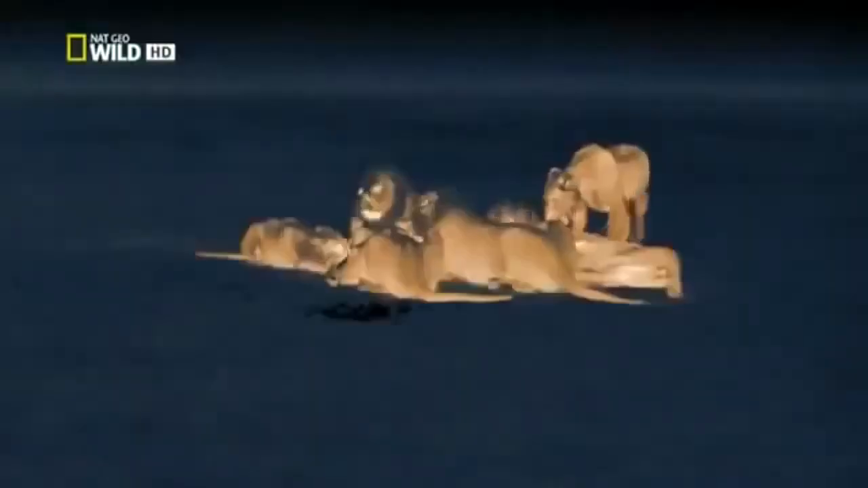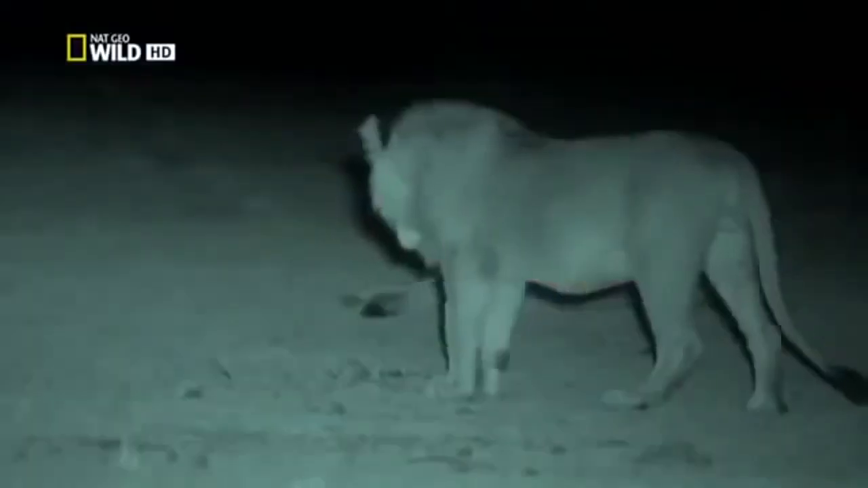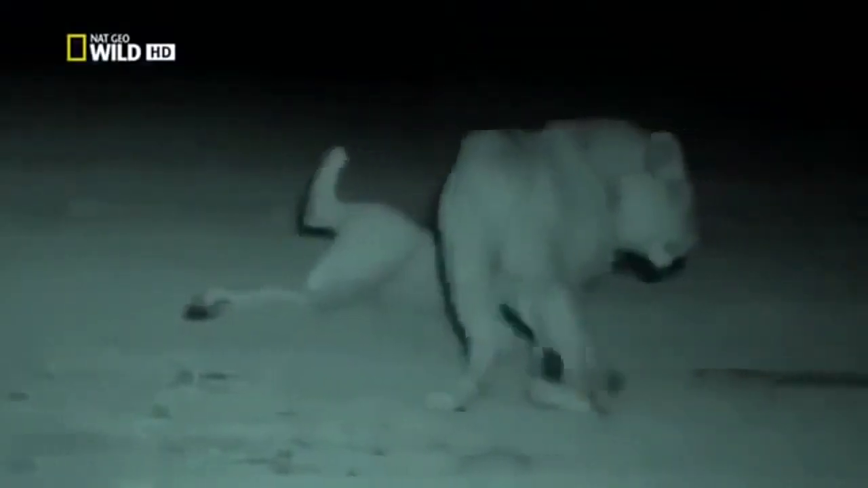These youngsters are beginning to know their prey, but they'll need to watch their mum carefully in future. She won't always be there to bail them out. Let's hope in time these cubs can emulate their mother's skill. After a long sleep, of course.